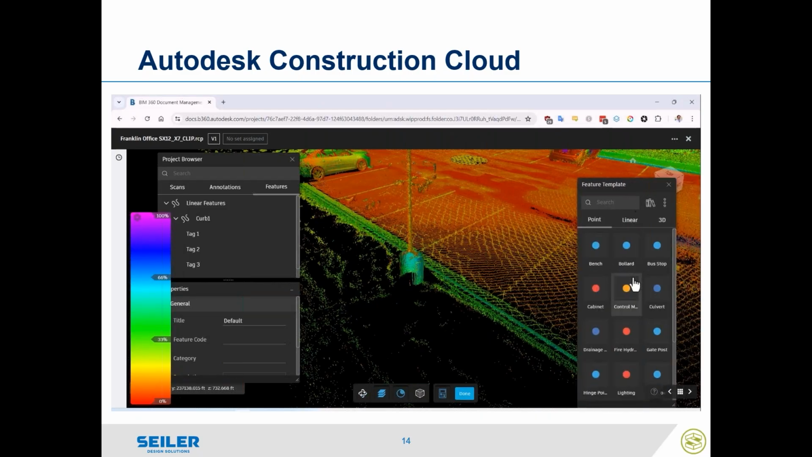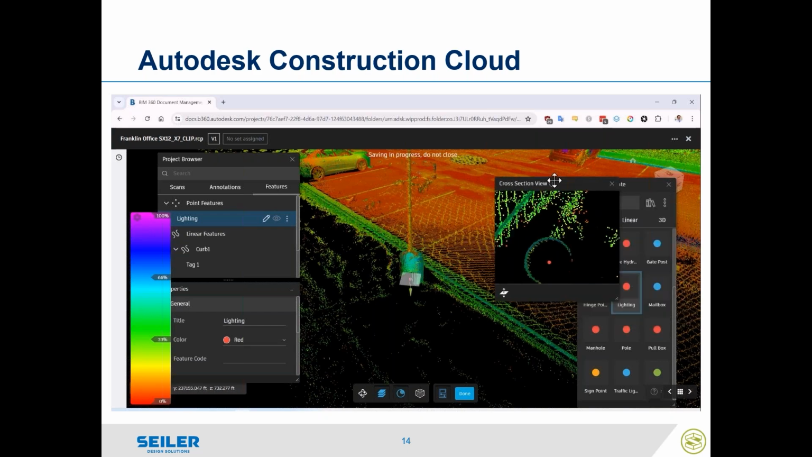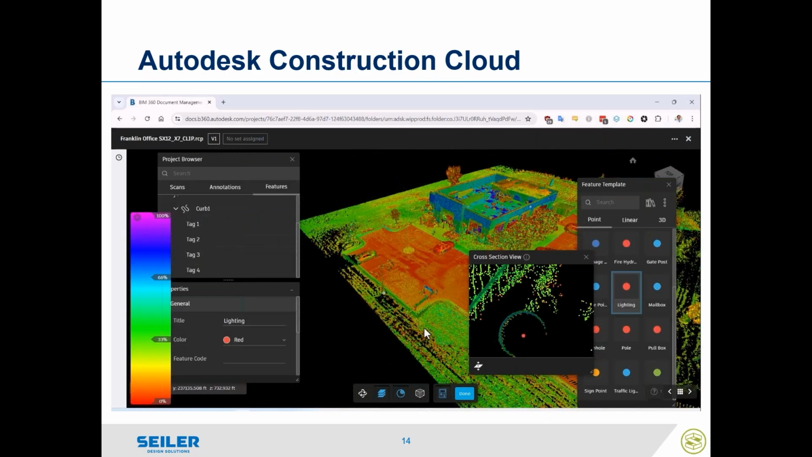We also have point. Now, this isn't automated, unfortunately. This is still all manual. So if I wanted to extract a point for this light, I would choose the feature template, place the elevation next to it, and use the cross-section view to place that point right in the middle of that concrete base. Could do that again with the trees.